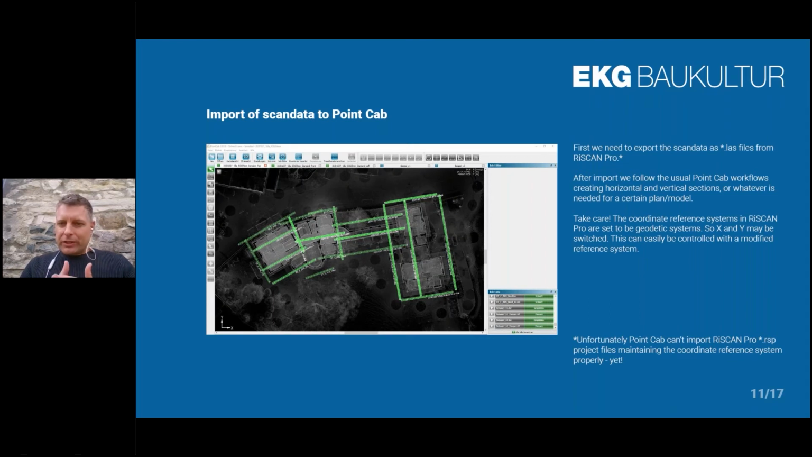But you need to take care, because in Riescan Pro, when you take a geodetic coordinate reference system, the X and Y coordinates are switched. So the data comes to your CAD application mirrored, because we, as engineers from architecture, have an X coordinate and a Y coordinate, and a height, a Z value.